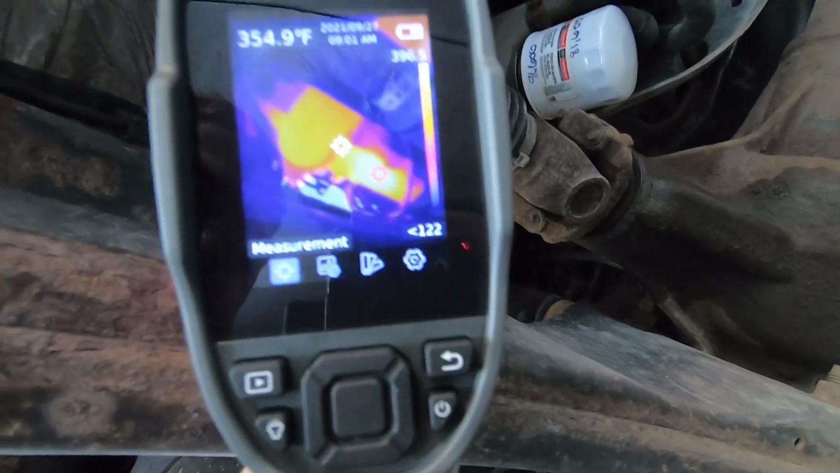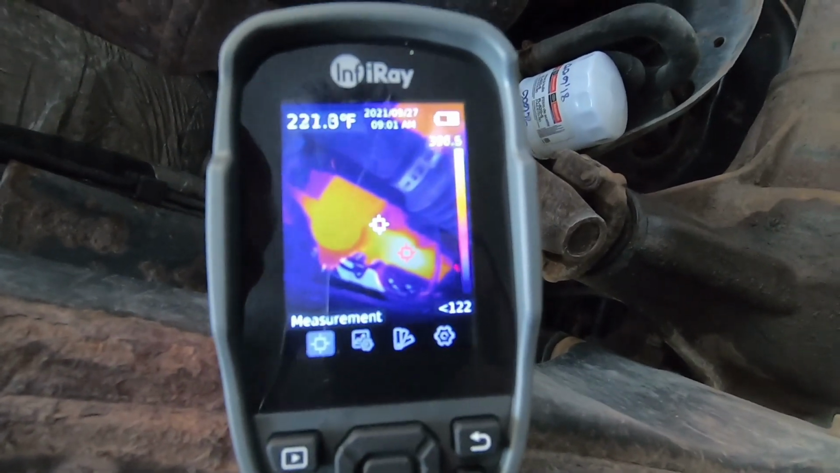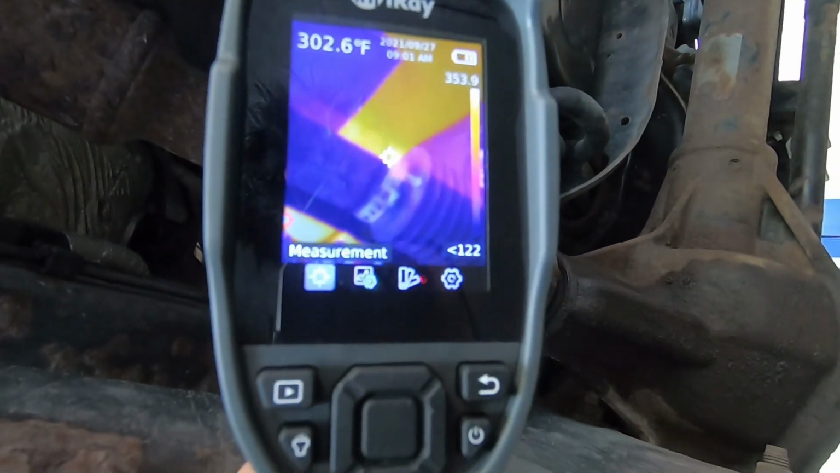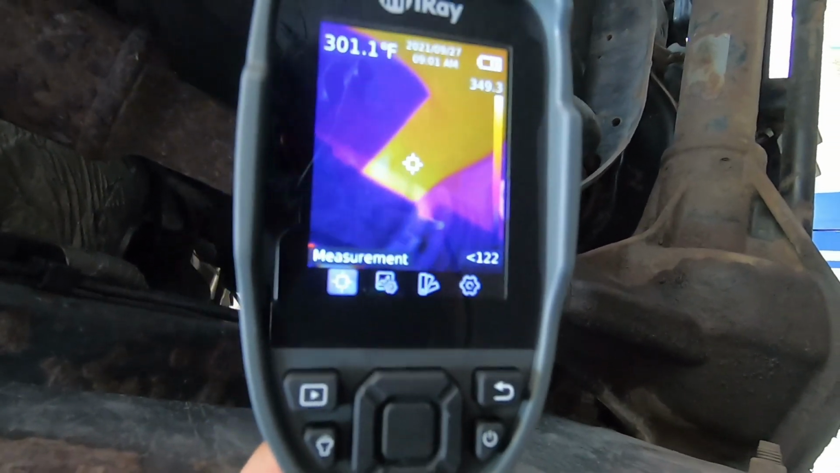And we're going to use that on some tools in a little bit, and I'll show you how we can actually let you guys see a little bit more while we're using a thermal imager on tools to see what's getting hot and what isn't in our reviews.